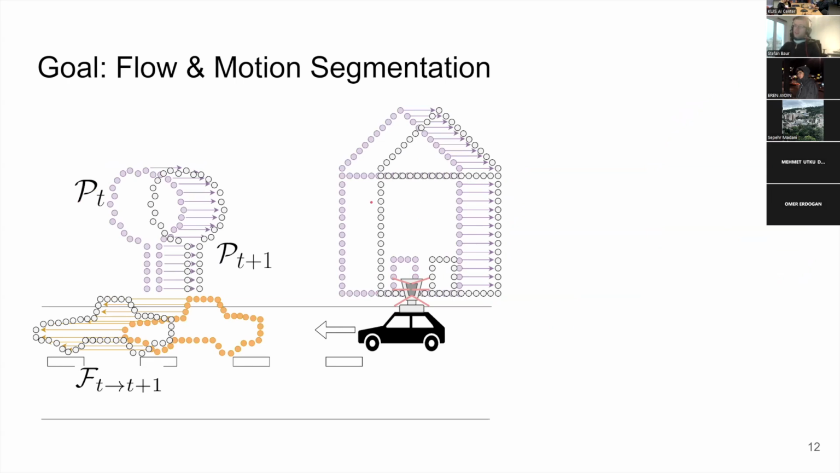So basically, just to reiterate, what's the goal here? We have 2 point clouds, PT and PT plus 1. And for each point in the first point cloud, we want to have a displacement vector that tells us, okay, how did this object move? And at the same time, we want to have a network tell us, okay, these are the moving points in the scene, basically.